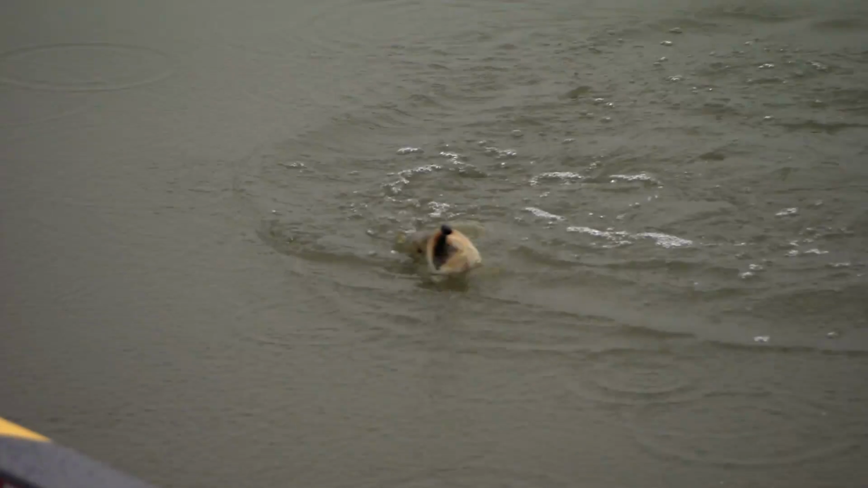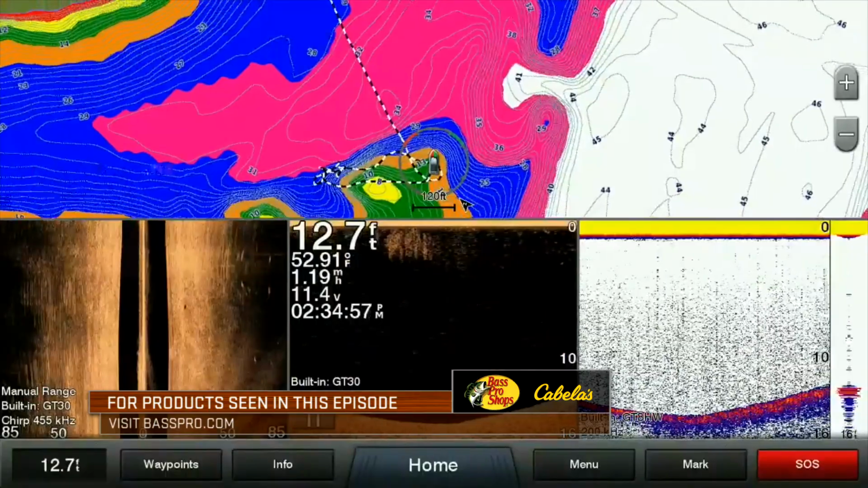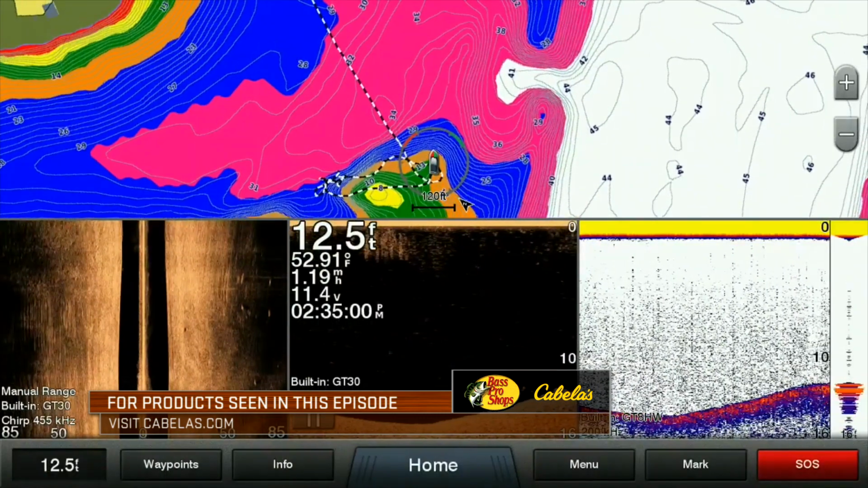Electronics will continue to be an integral part to an angler's success. With the great technological advancements from outstanding companies like Garmin, the future of the sport of fishing is limitless.